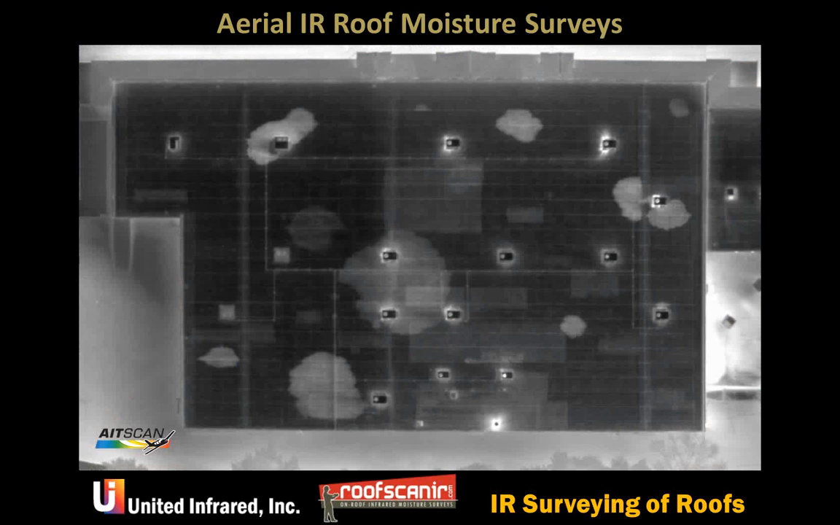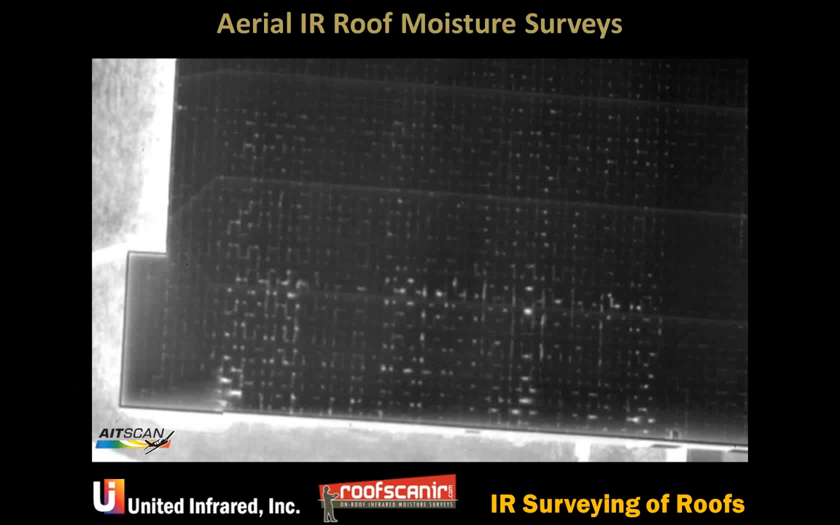And we try to split it between West Coast, center of the country, and East Coast. If you have people that are doing infrared and you feel like that they're getting some strange results at times and they can't explain it, it might be a good idea to send them to our classes.